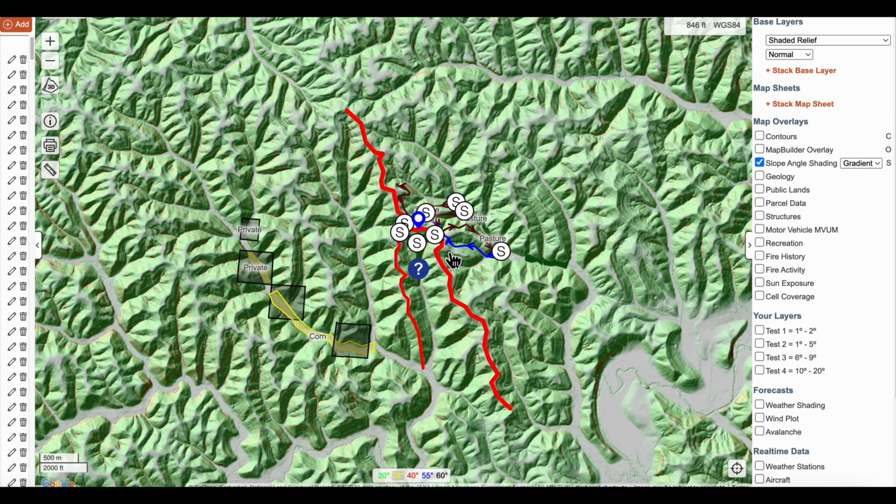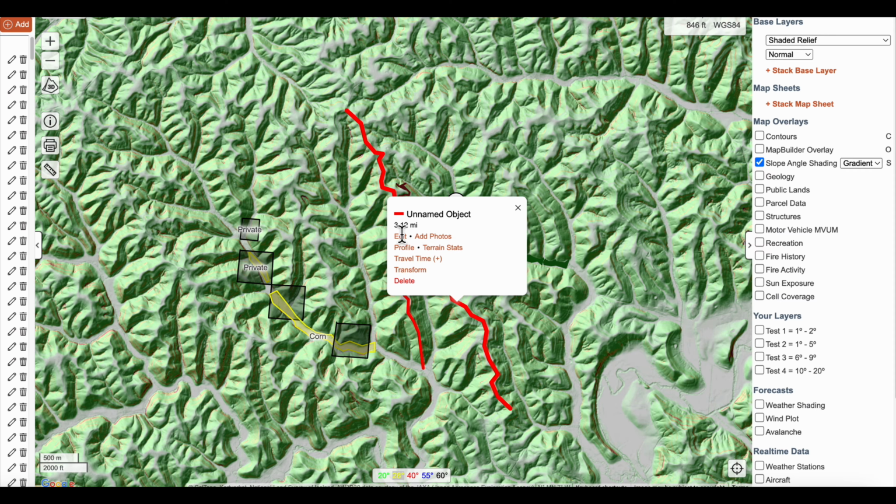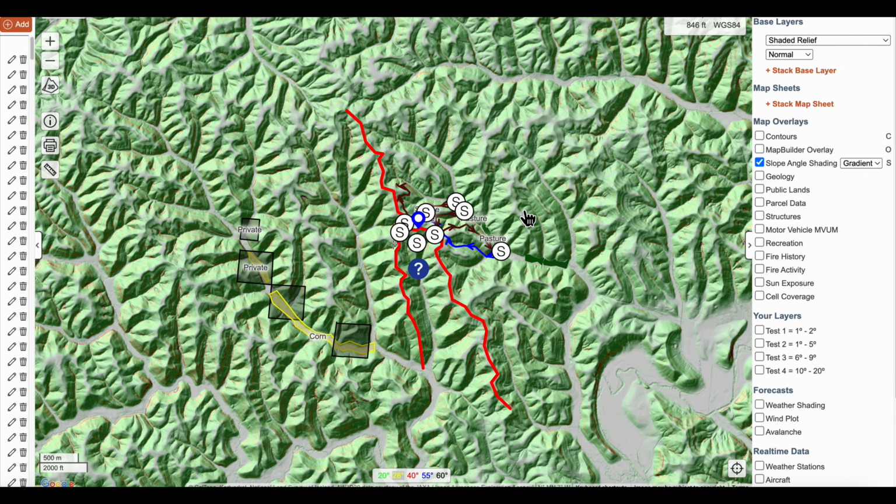What would your guess be at how long this line is, this red line that's this main ridge that runs down through here? And I really don't even have it going all the way to the bottom, but it's 3.12 miles. This is big woods country, and we've already proven that it's in old standing timber with very little conifers.